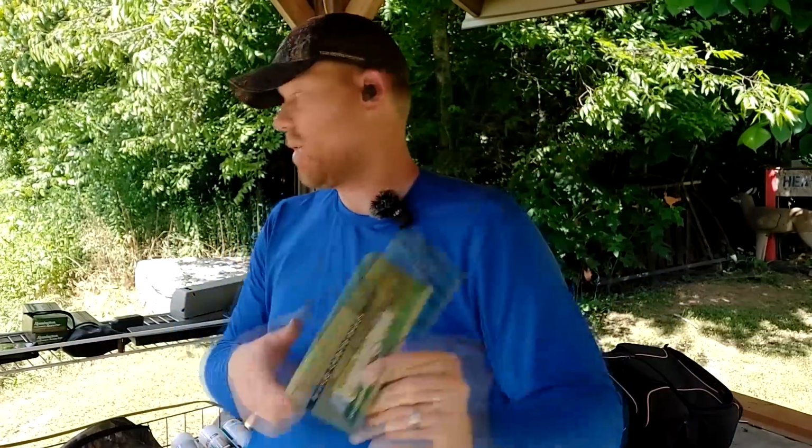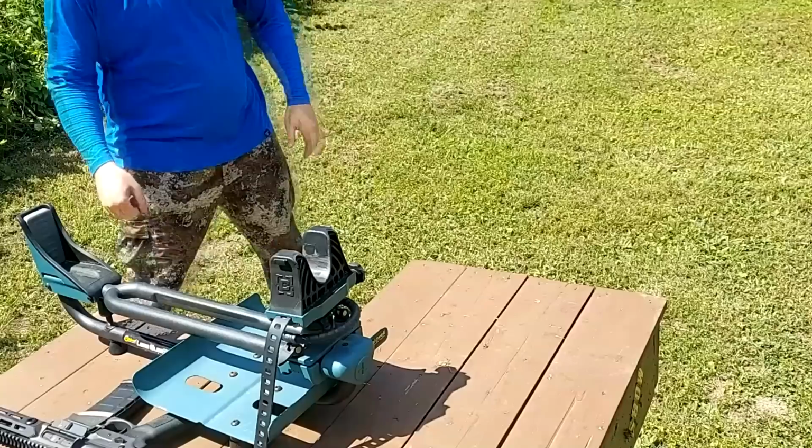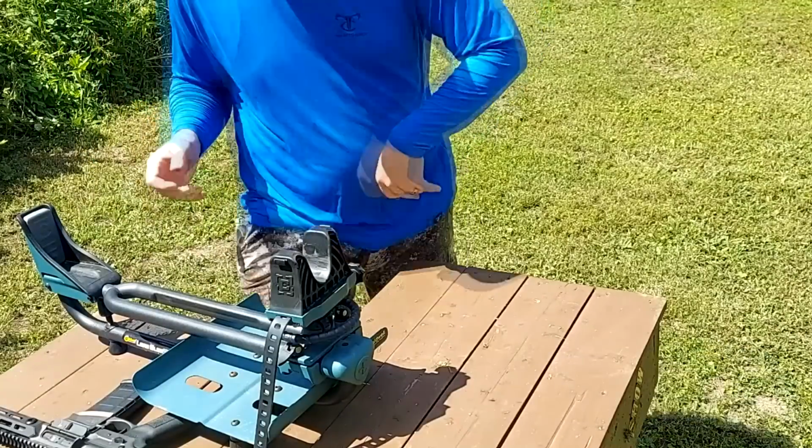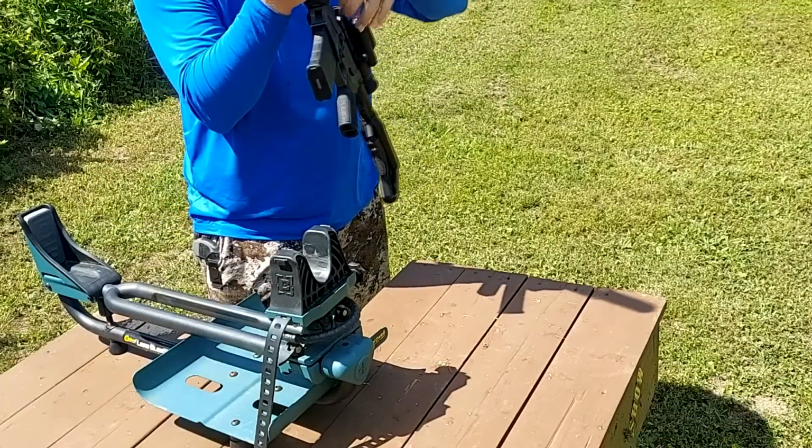Good round for something, especially like this with some night vision. Varmint loads, it's a way to go. But I'm gonna fill up that mag, go back to 100, just got my target set up. All right, back here at the bench. I don't know if you guys can tell, but hey, I'm having a whole lot of fun.